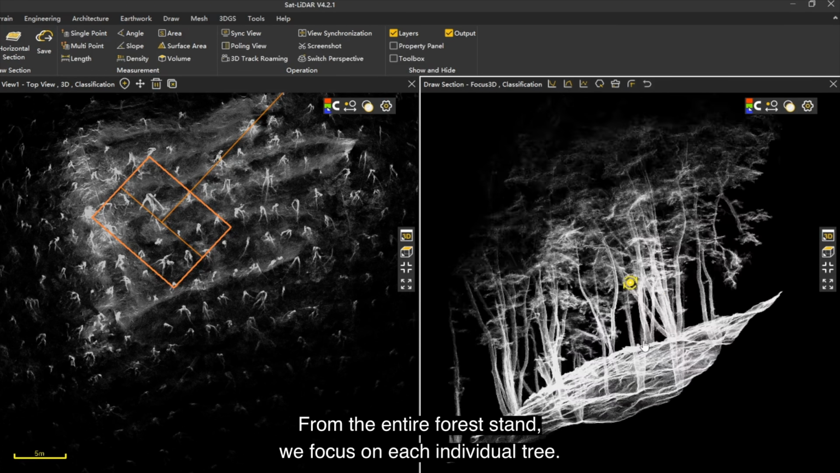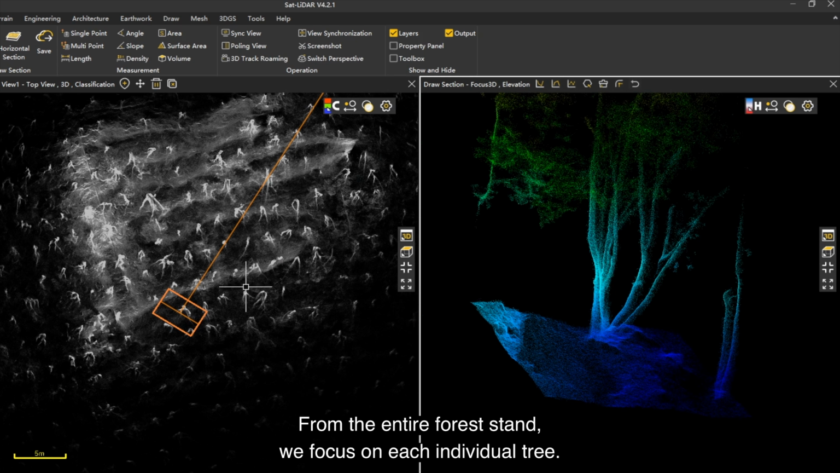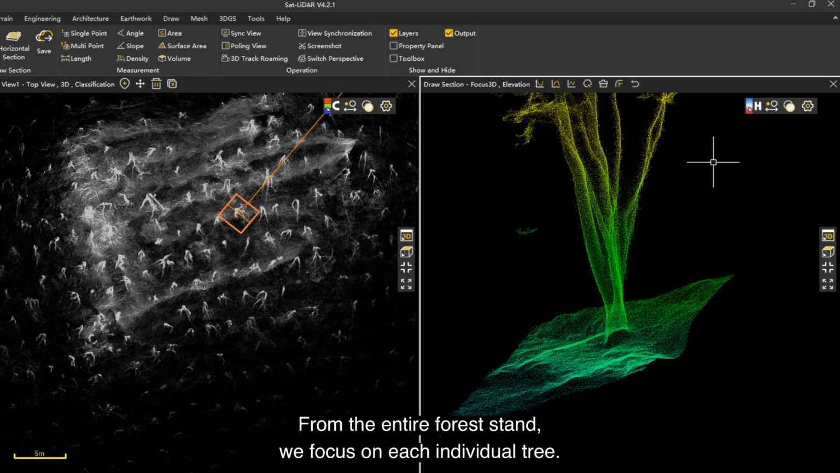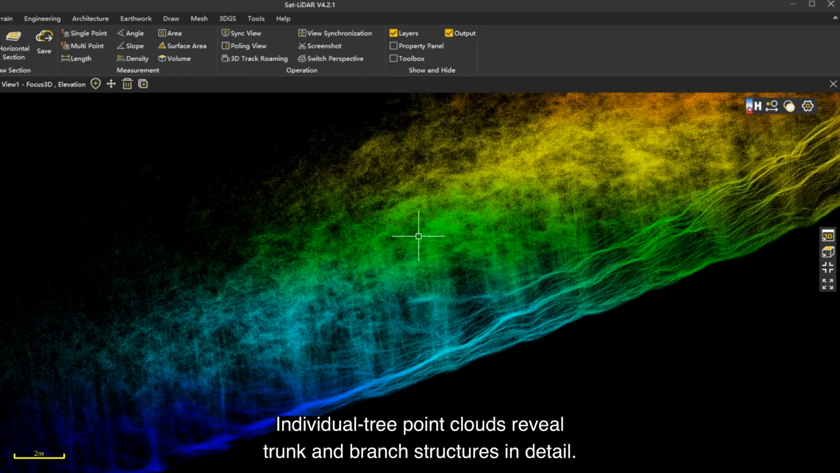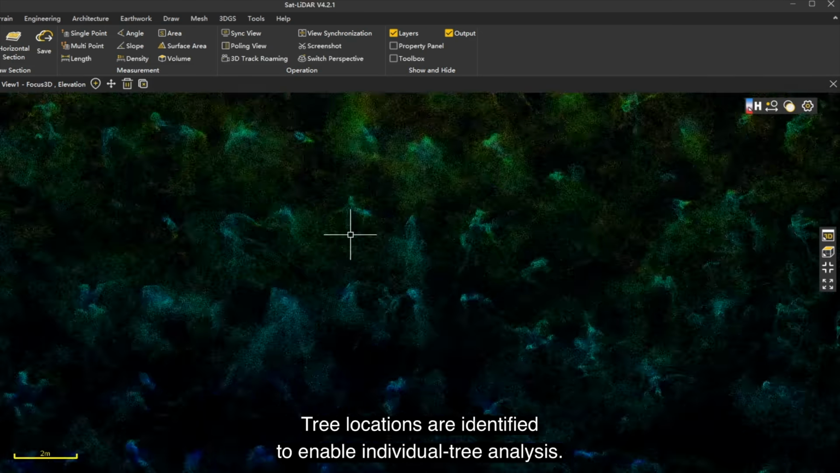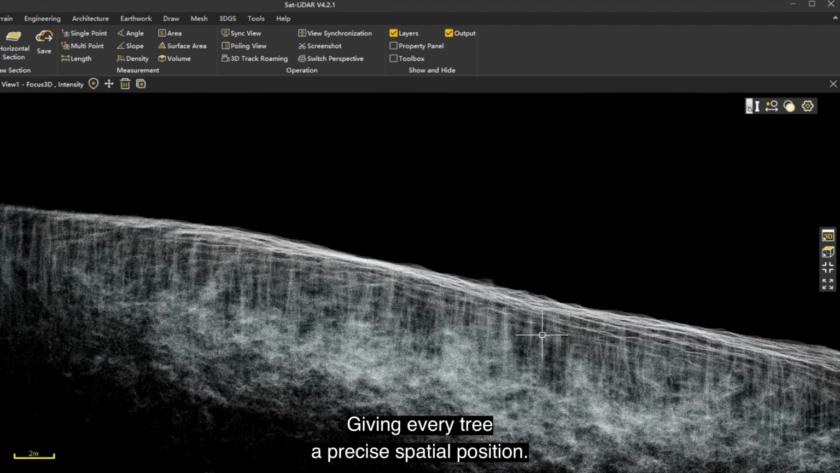From the entire forest stand, we focus on each individual tree. Individual tree point clouds reveal trunk and branch structures in detail. Tree locations are identified to enable individual tree analysis, giving every tree a precise spatial position.